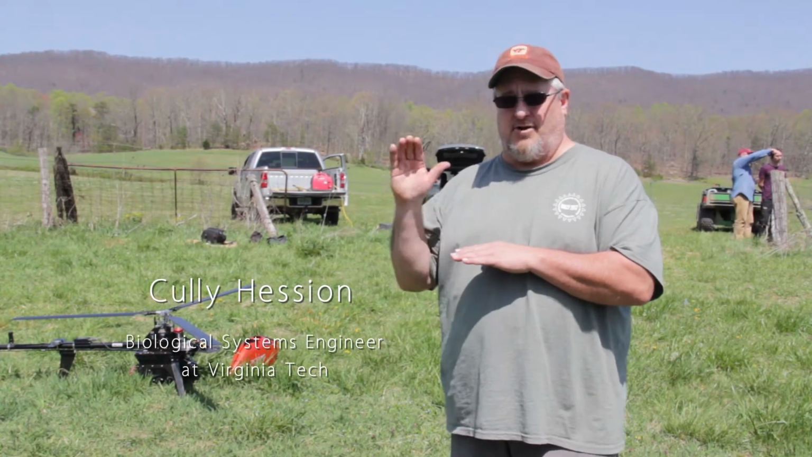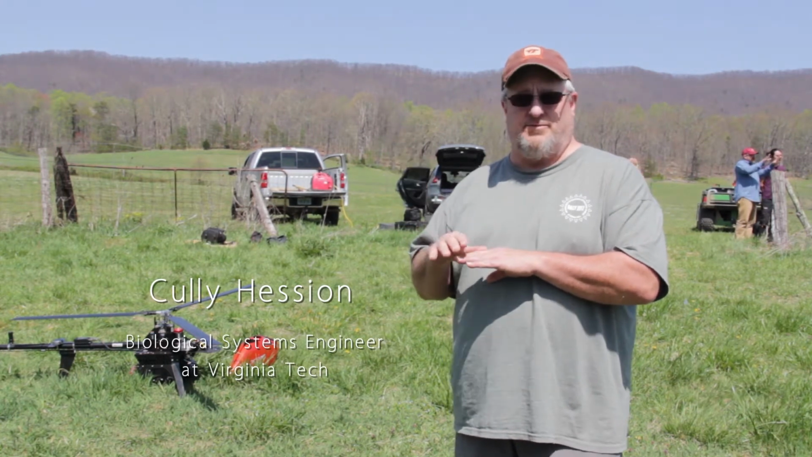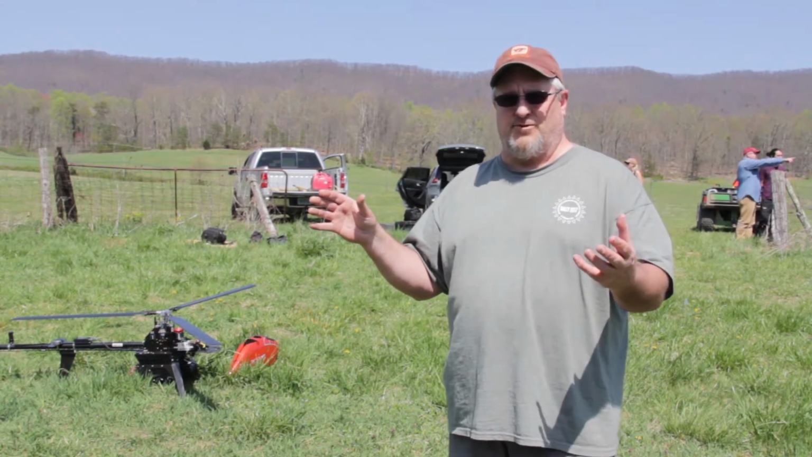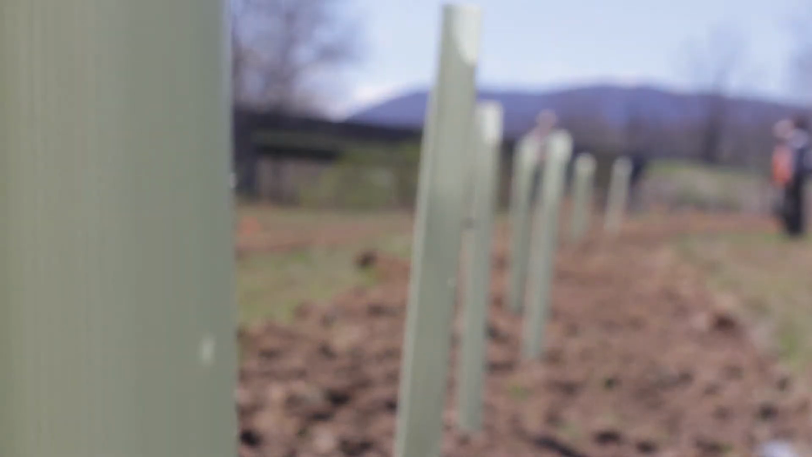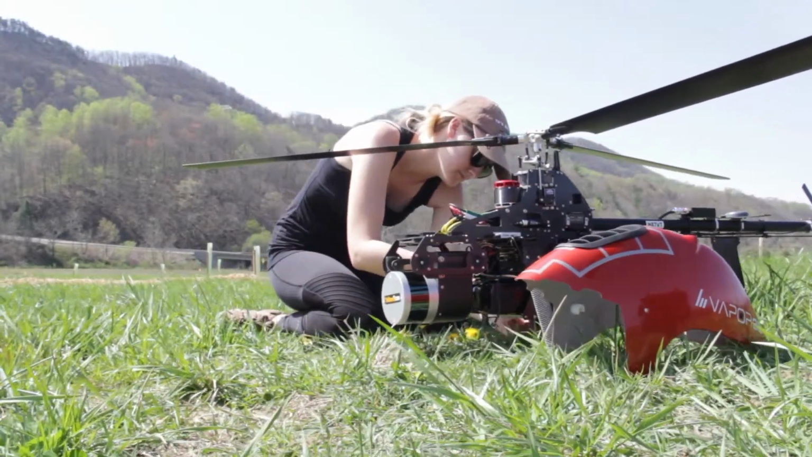The laser scanner maps the ground, but it also maps the trees and the shrubs. So over time, we'll be able to map the growth of the trees and the leaf area, the biomass, things like that in the tree system they planted here. We'll be flying it at least 2 more times, maybe even 3 across the next year.